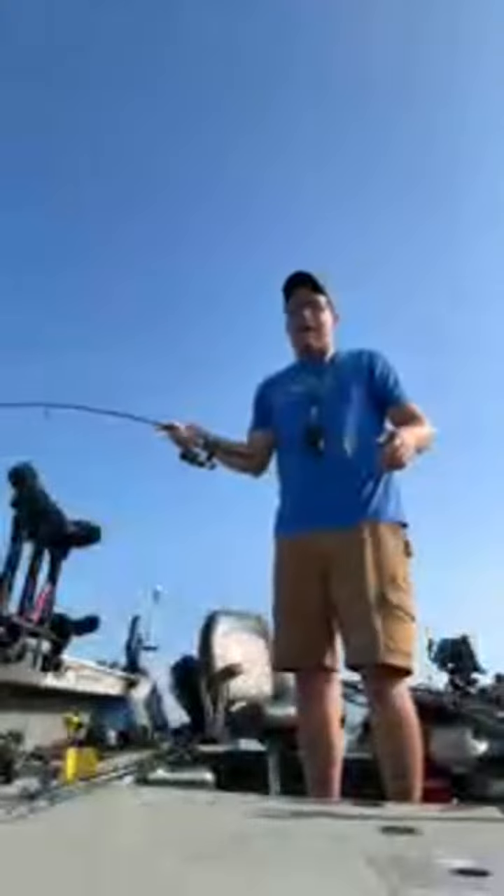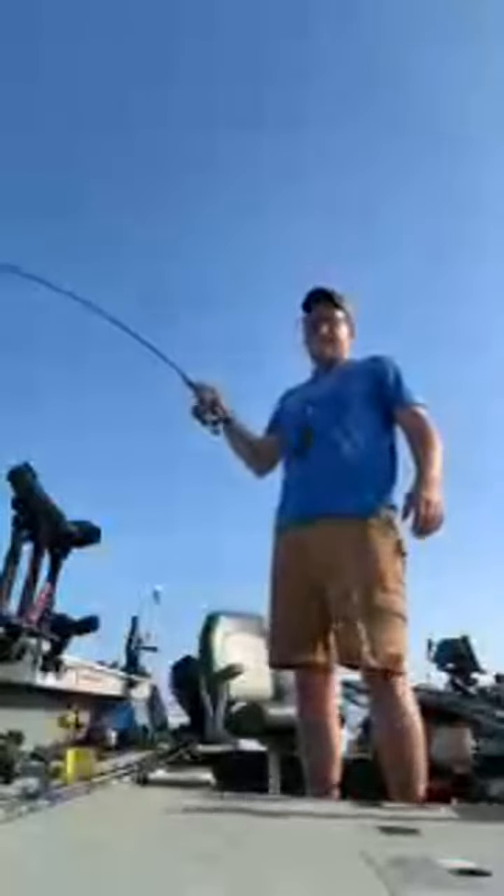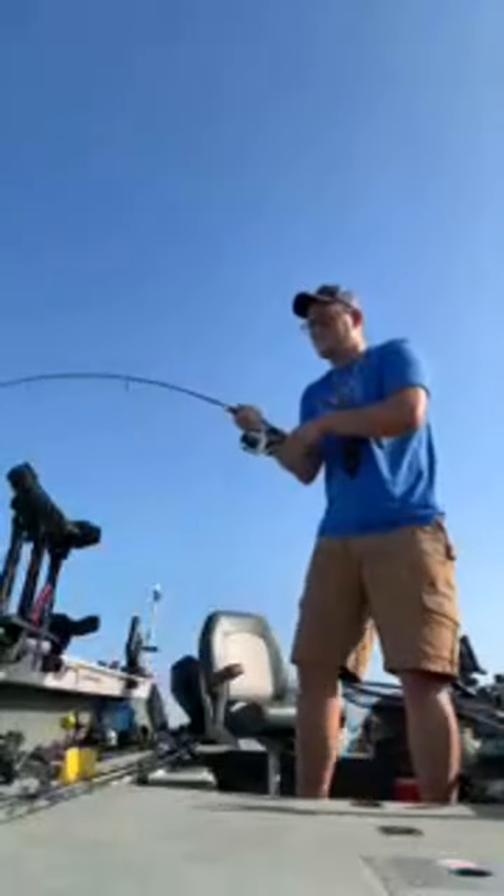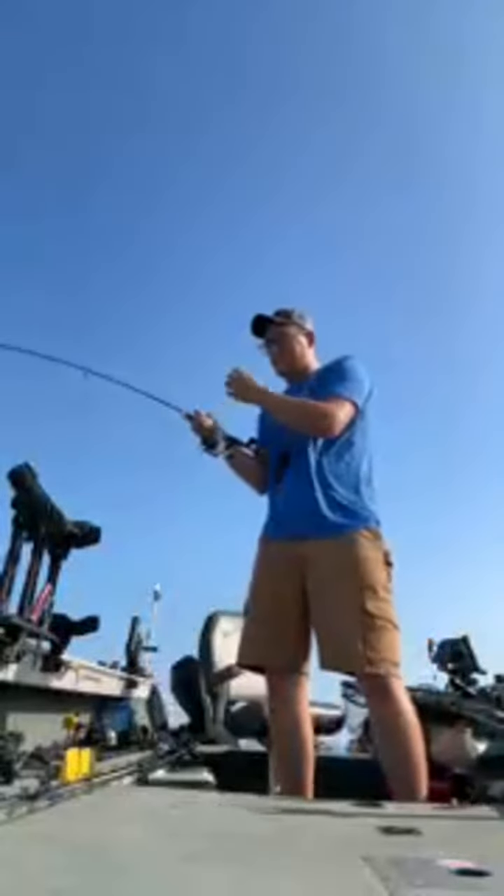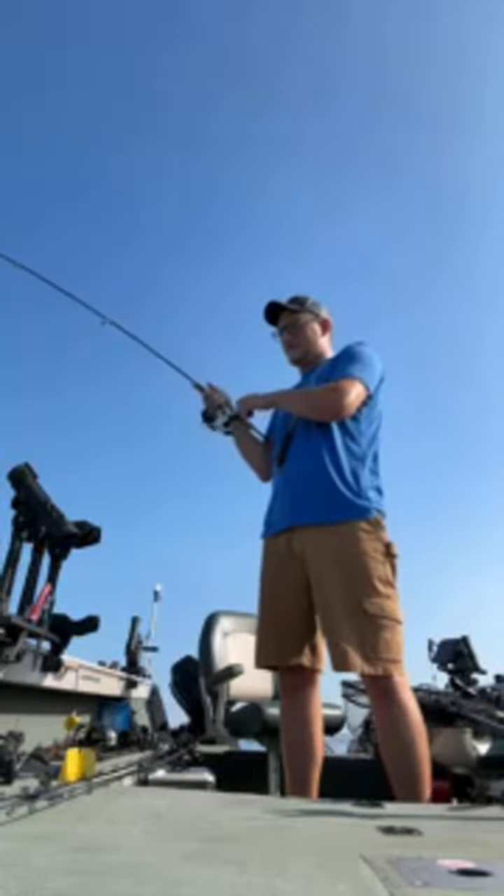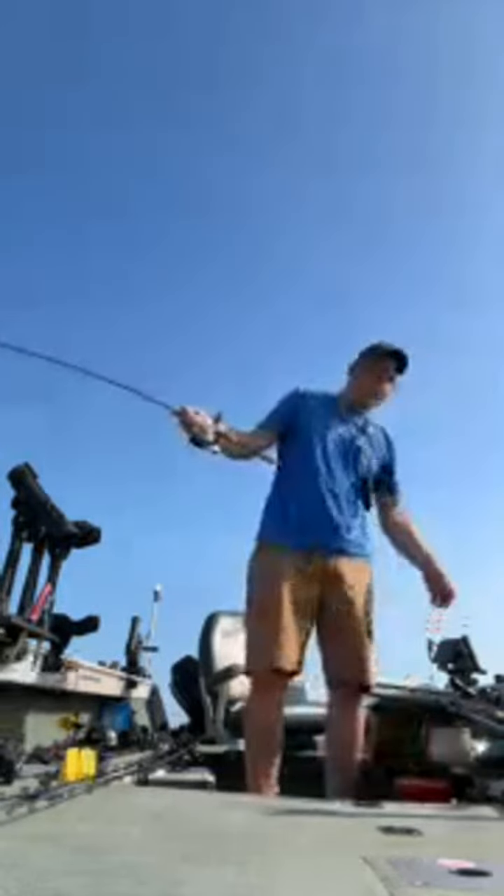This fish literally just came out of nowhere. I was messing with one fish. This giant red blob just came up and smacked it. Wow. I think this is gonna be the biggest one of the day. Definitely gonna need the net on this old son.